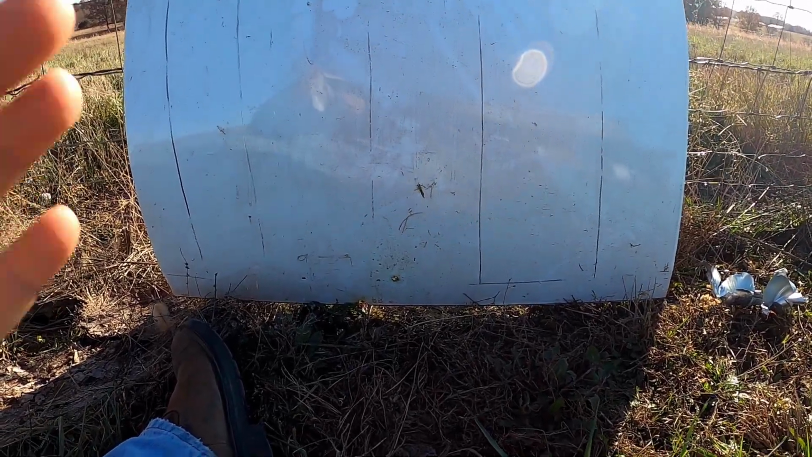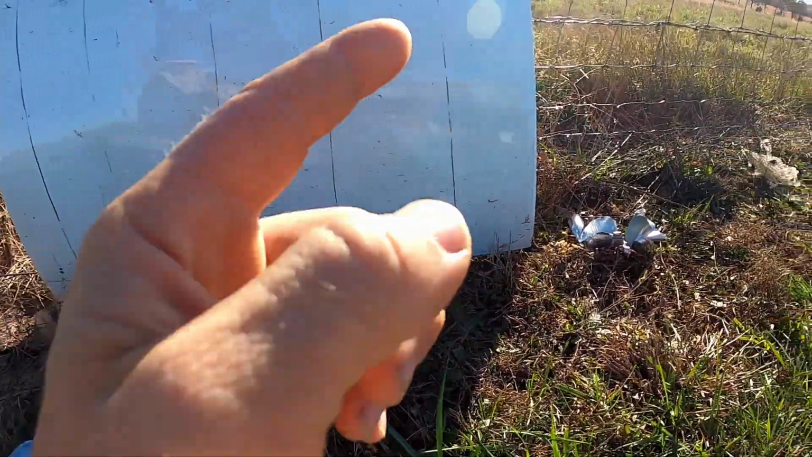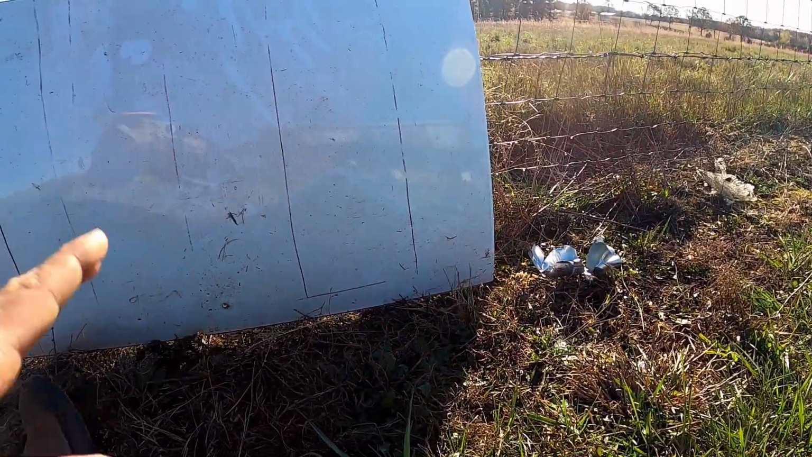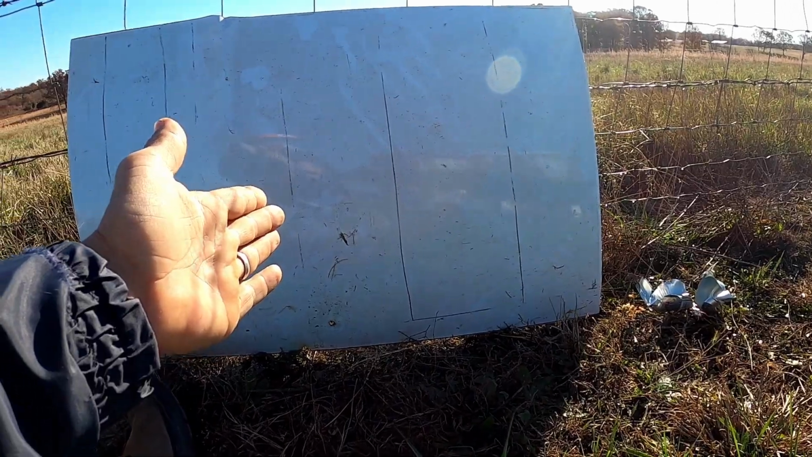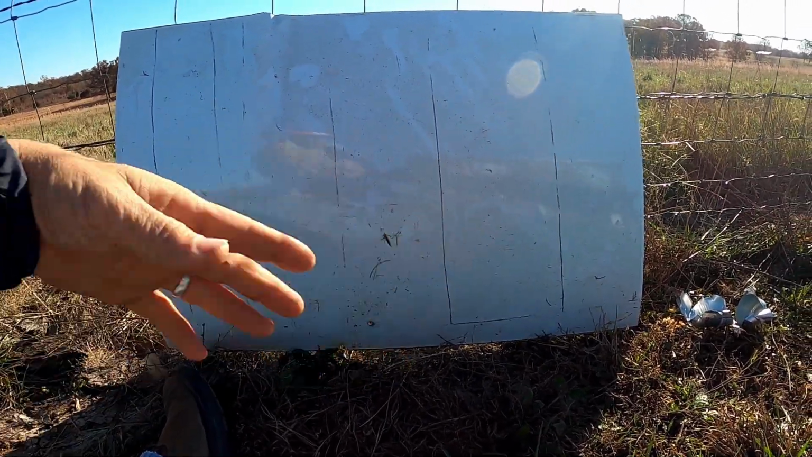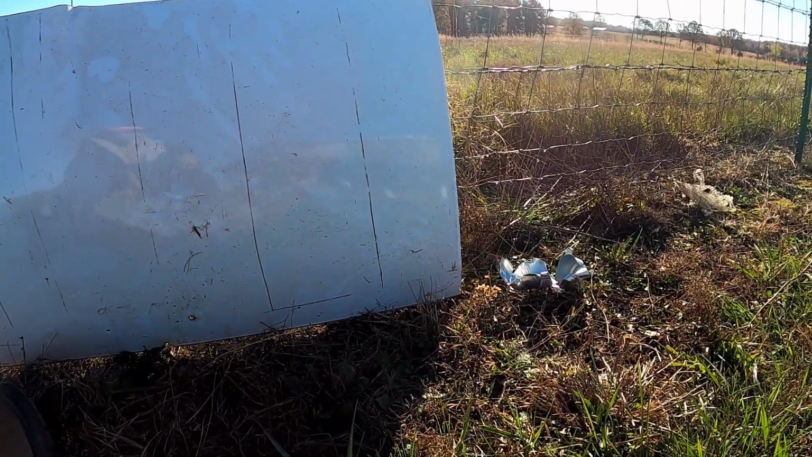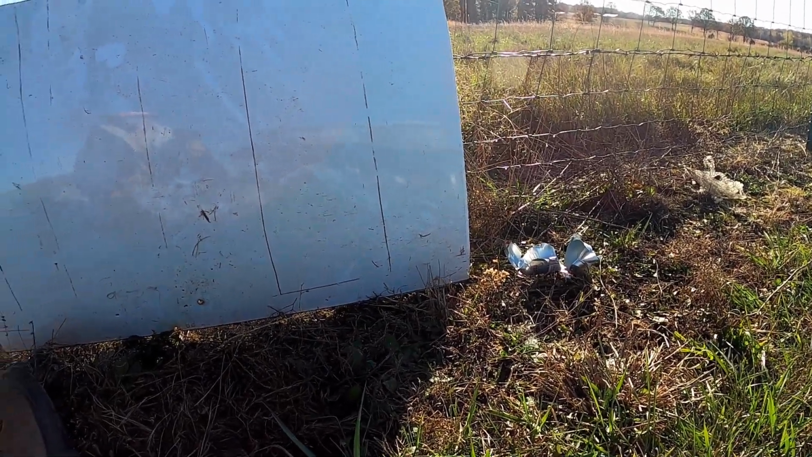So did that, went ahead and zeroed it, and then I hung this just by itself from the tree, moved my target out of the way in case I needed to use it again, and then shot, hit it right away. I mean, it was dead center, good hit.